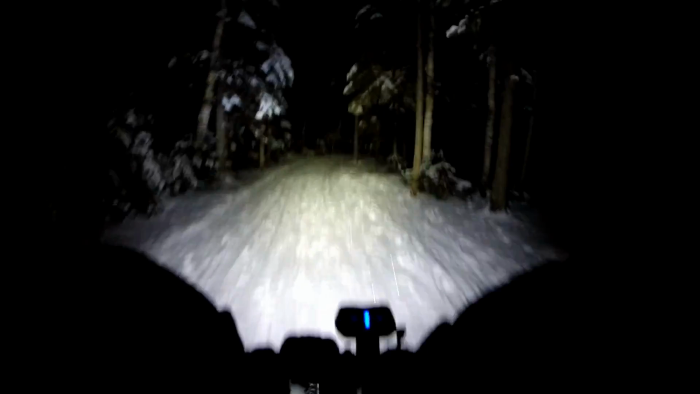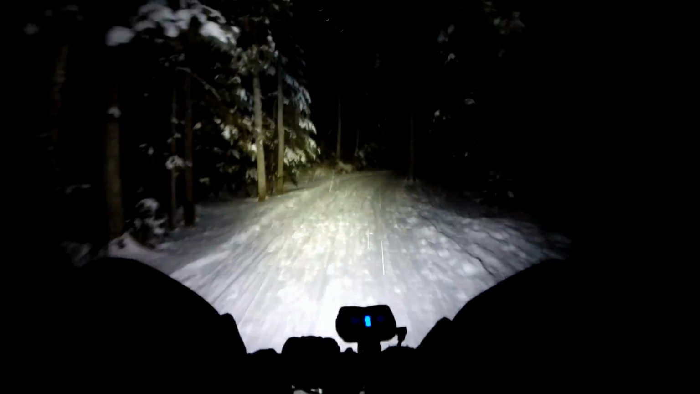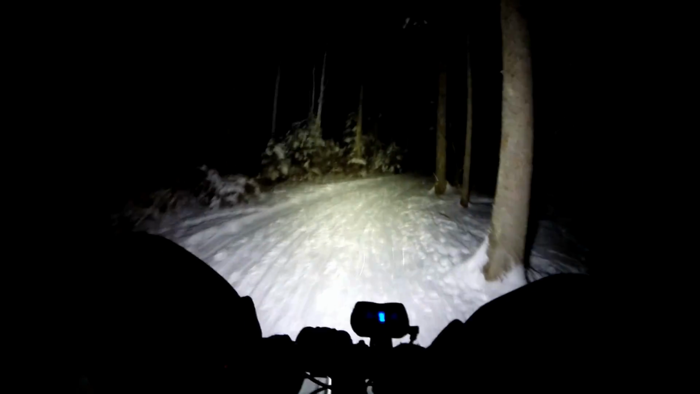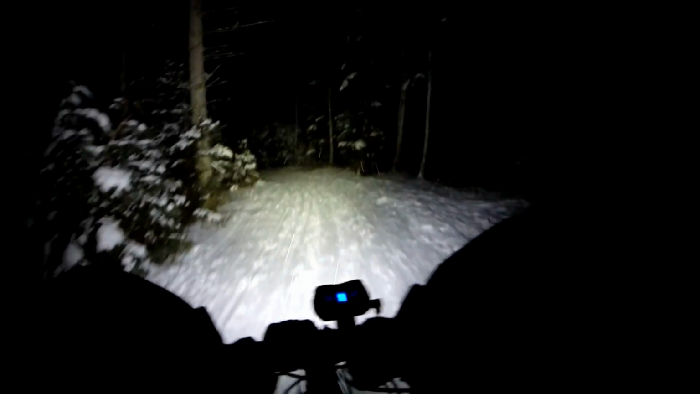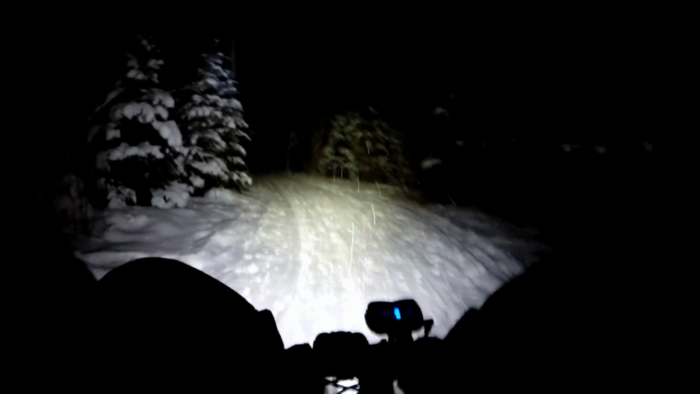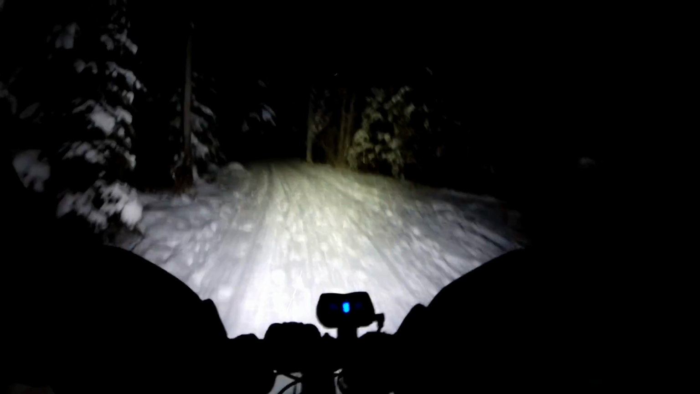I have my Lake MX303s on, but I have insulated shoe covers over top of them. So an insulated shoe with the insulated shoe cover, so hopefully toes don't get cold. And I got big bulky gloves on with my Skins hand protectors, so the extremities should be fine.